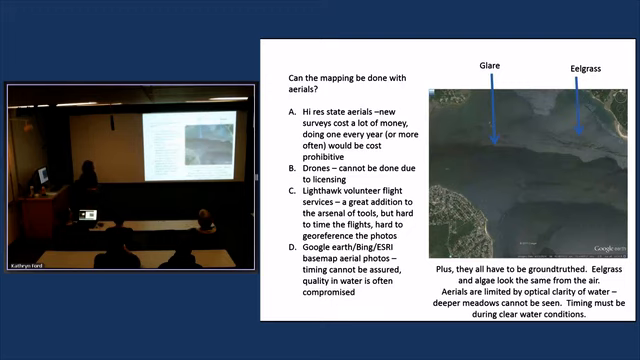The other problem we have with aerials, it's not a huge problem, but they are limited by the optical clarity of water, and that's why the timing of the flights is so important. So if you get a sudden bloom, you're out of luck because you're not going to be able to see the eelgrass anymore. And anything on the deeper edge, these beds can grow to 20 or even 30 feet in Massachusetts. We do have records of as deep as 50 feet. I'm skeptical of those, but those deeper meadows can't be seen because the water's just too deep.